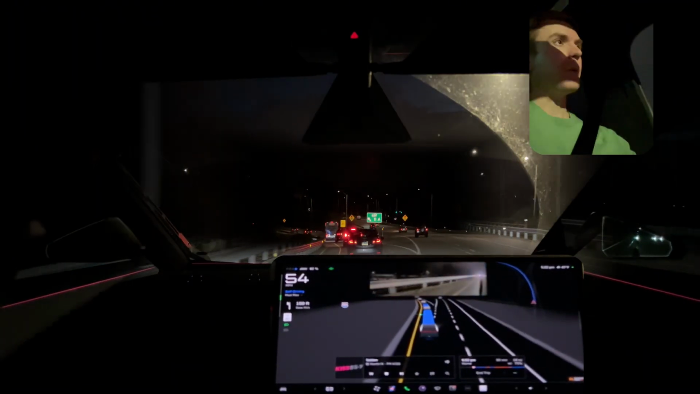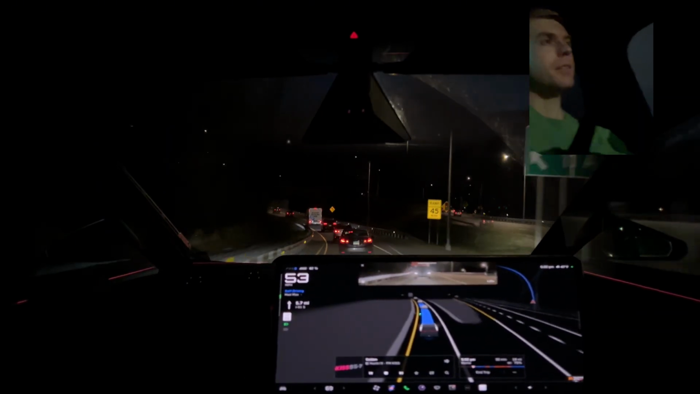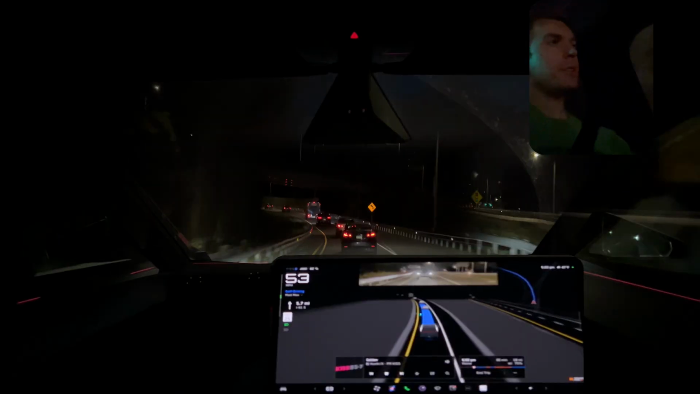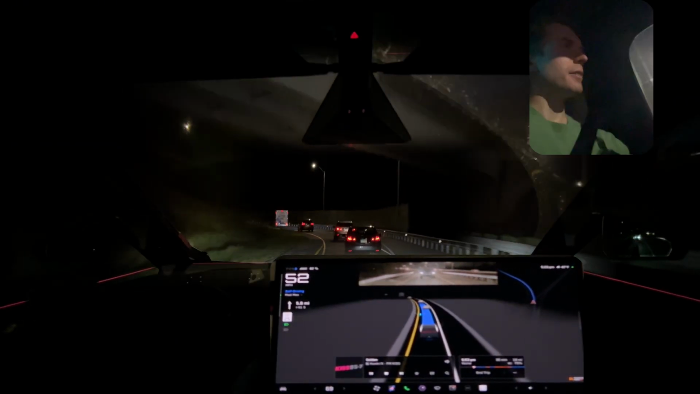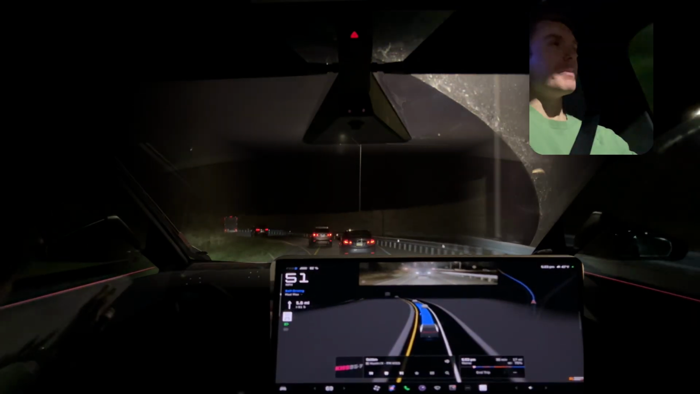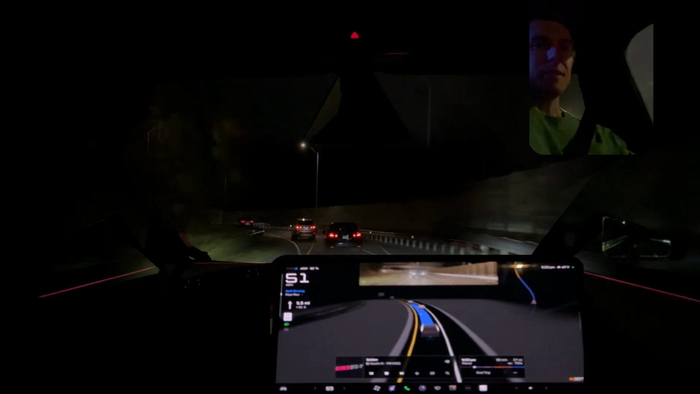I think there was one point between yesterday and today that 14 wasn't using a turn signal here. I might be mistaking that with 13. I get driven by my car so much that it all starts blending together.